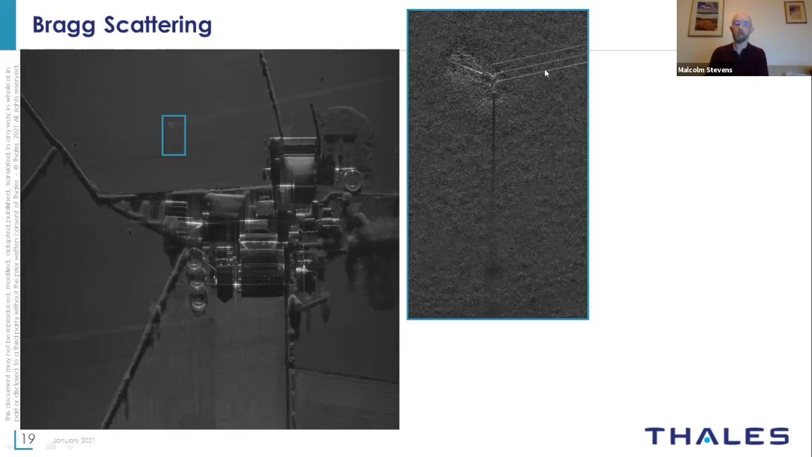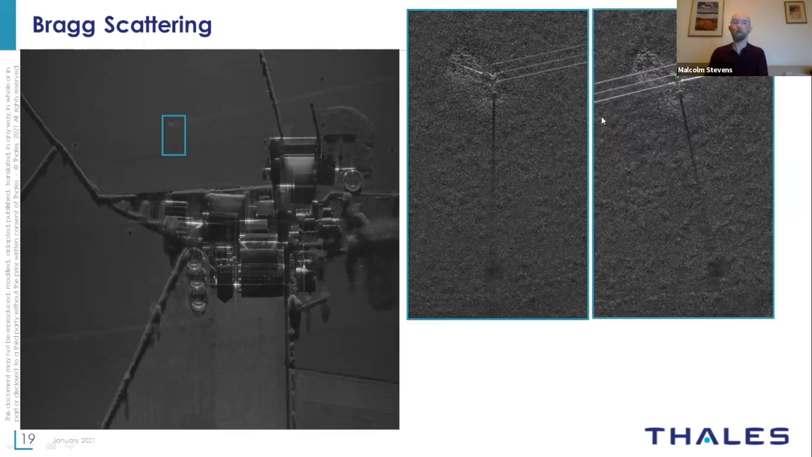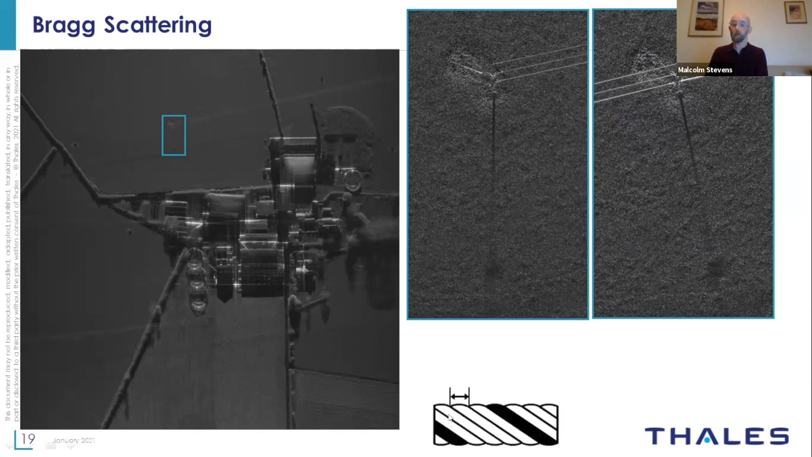And this is actually because of a phenomenon called Bragg scattering. If we change the direction that we collect the image so that we're now looking orthogonally to the wires, we see that we get a reflection of both wires. So there really are wires there. But what's happening is that we're looking at the spacing of the different strands of the wire.